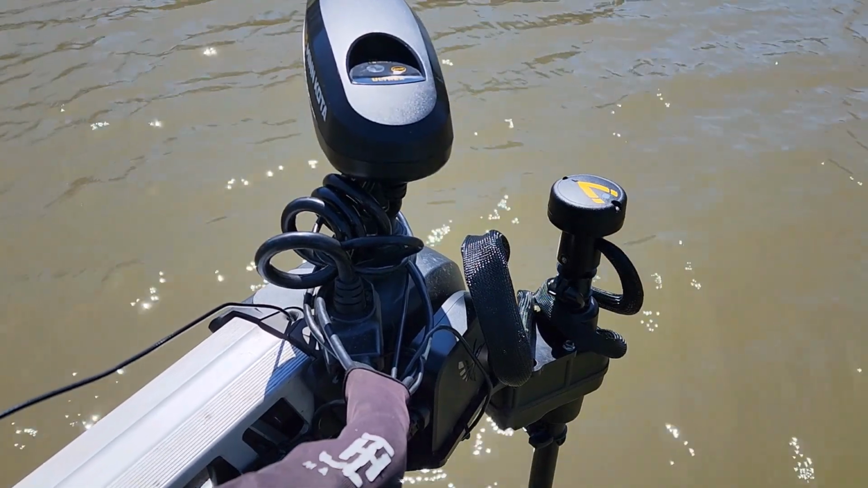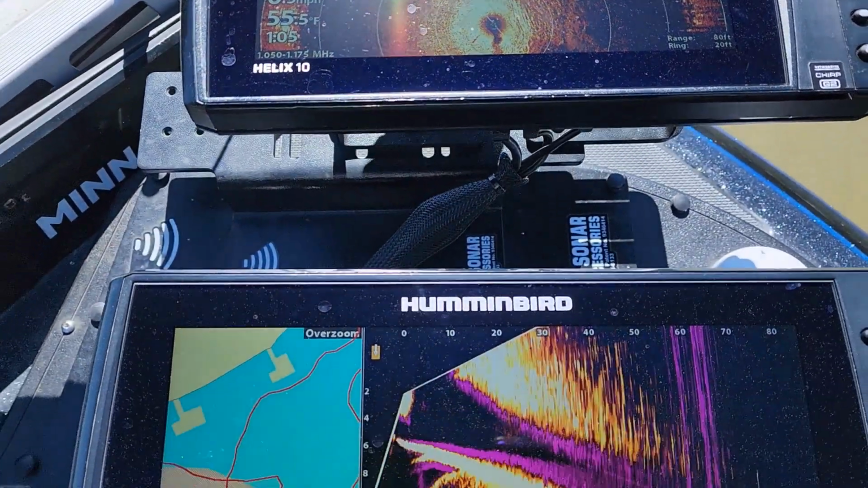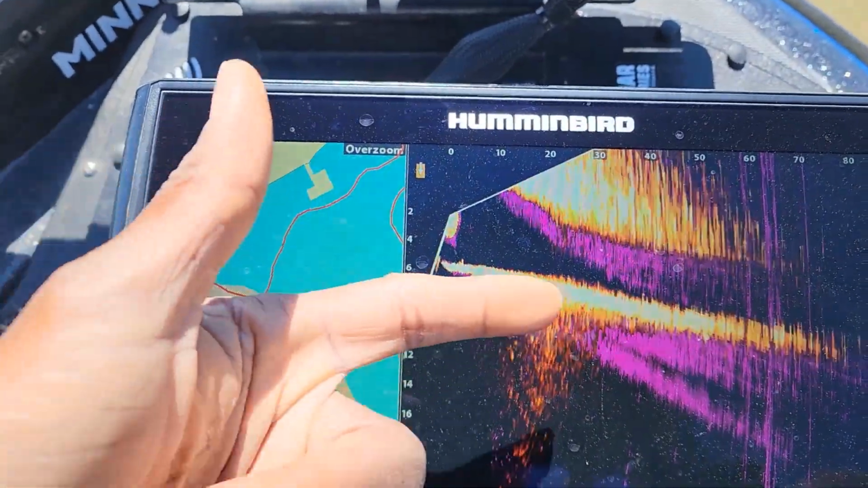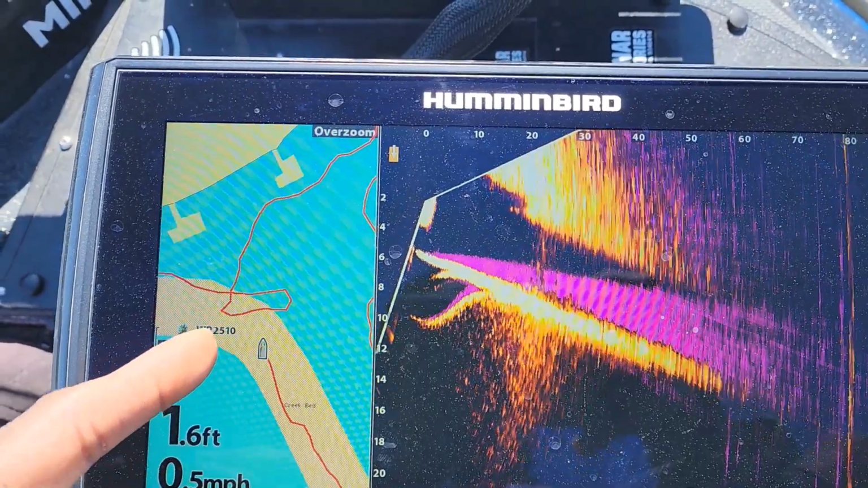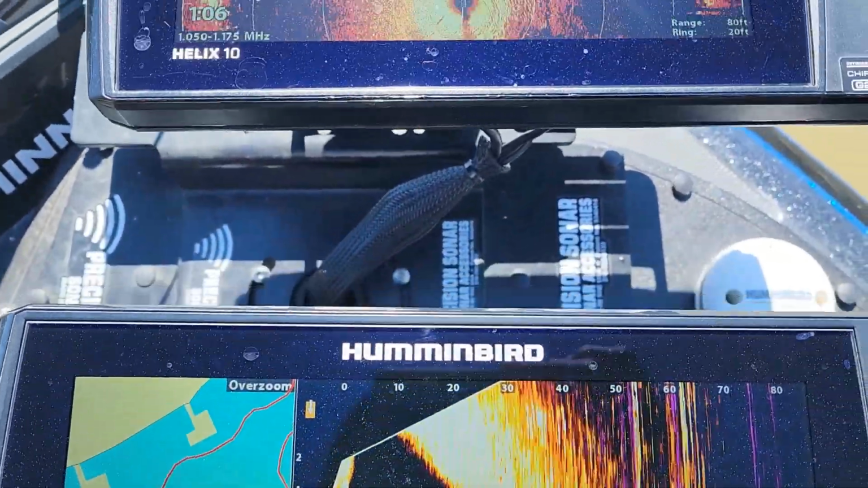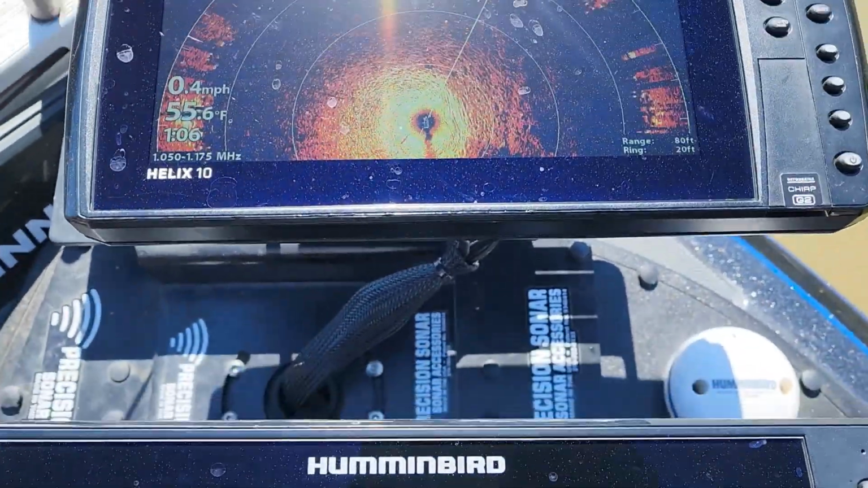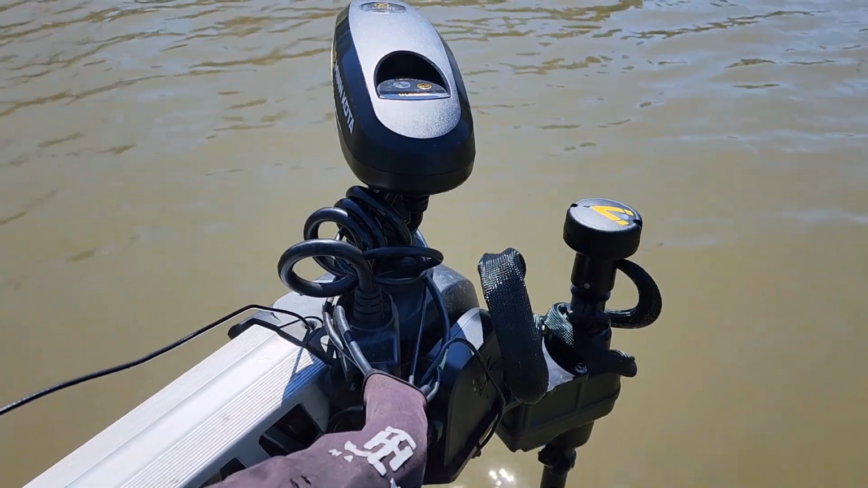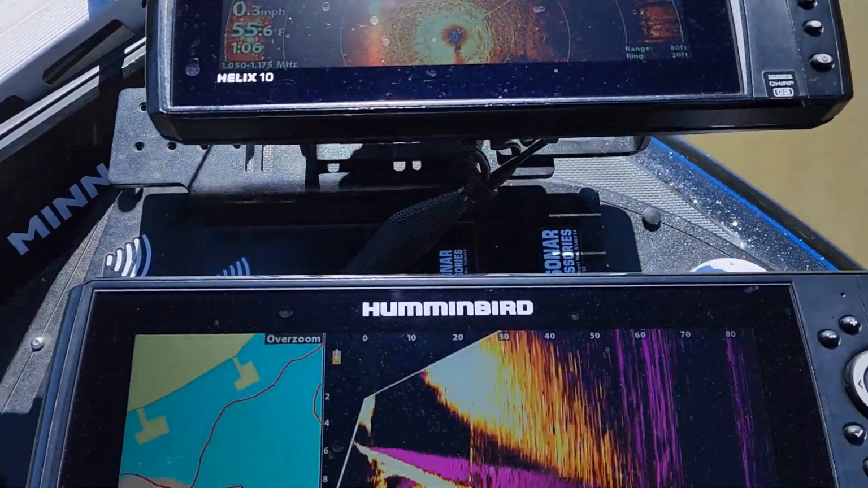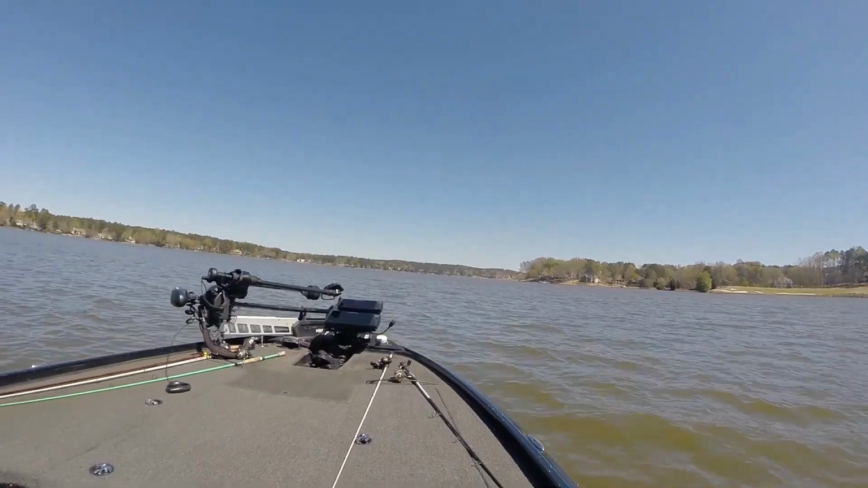So as I'm controlling the trolling motor and moving forward, looking with my 360 and also on the live imaging, I can just follow along, and as I'm finding things, I can mark it. If I see any fish or anything like that, then I'm able to mark those too. But just wanted to show you that real quick. That is another way that sweep mode can be utilized out here on the lake.